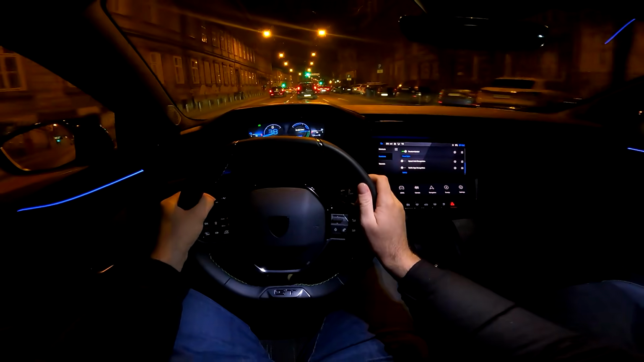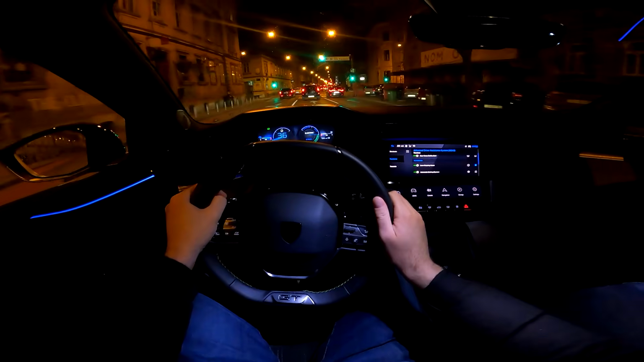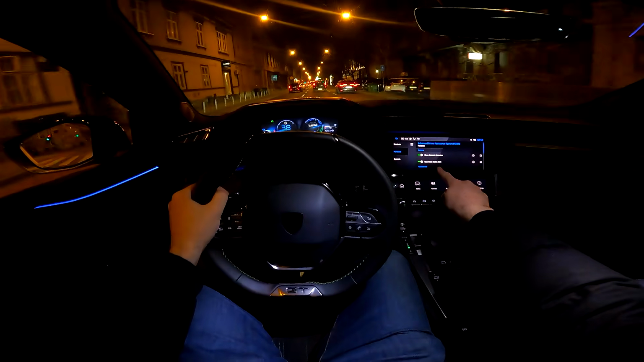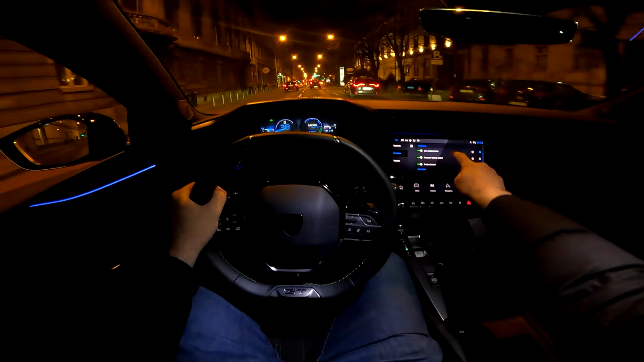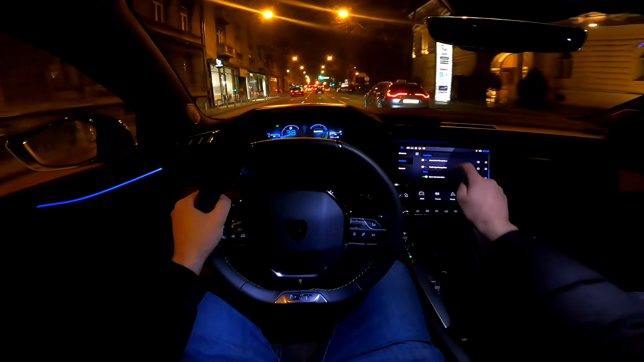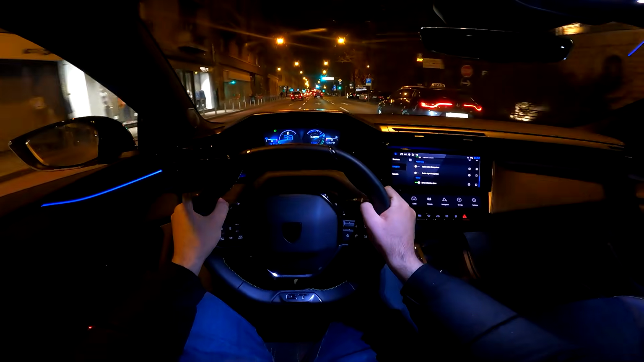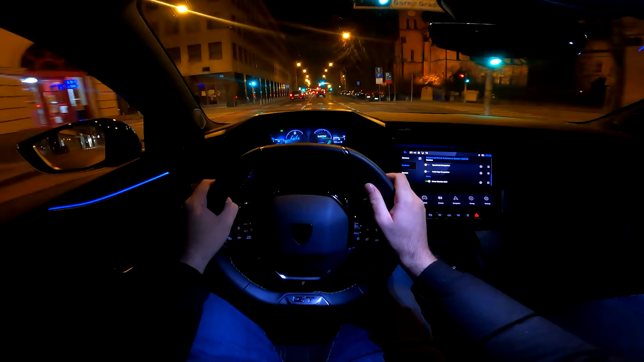So we have a bunch of things. We have the lane keeping assist, rear cross traffic alert, close obstacle detection, automatic braking system, traction control, speed limit recognition, and traffic sign recognition, as well as the driver attention alert. So really packed with technology.